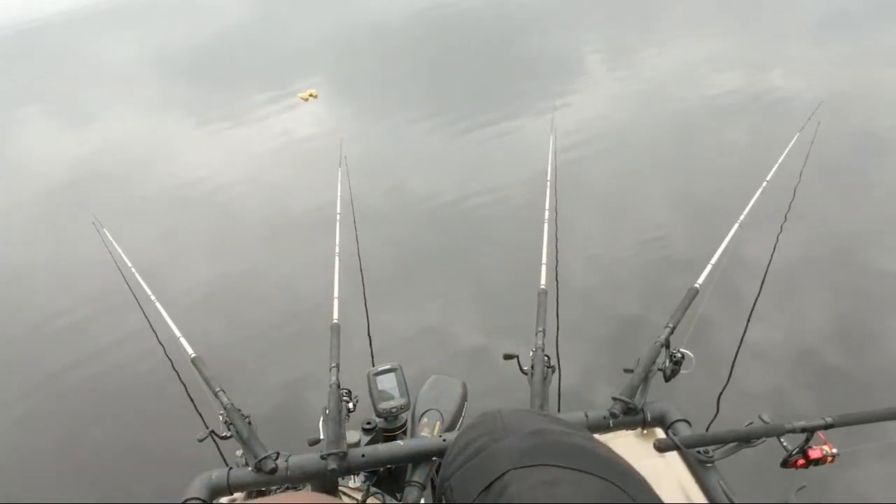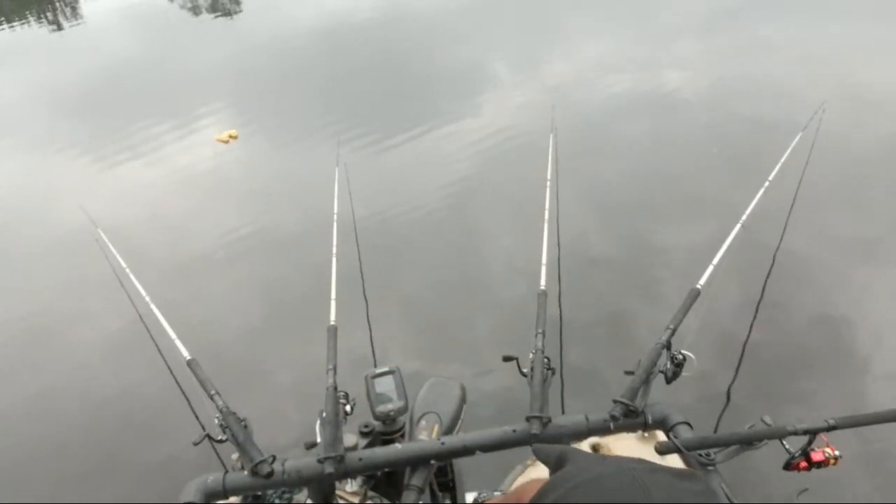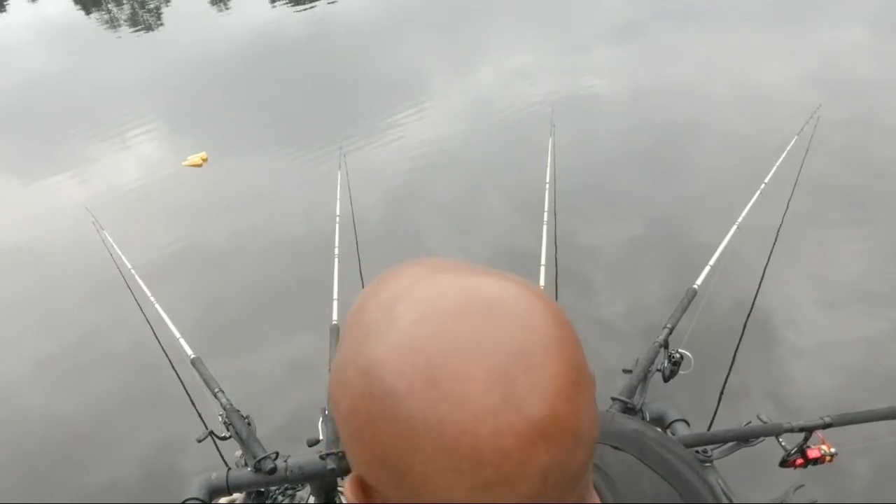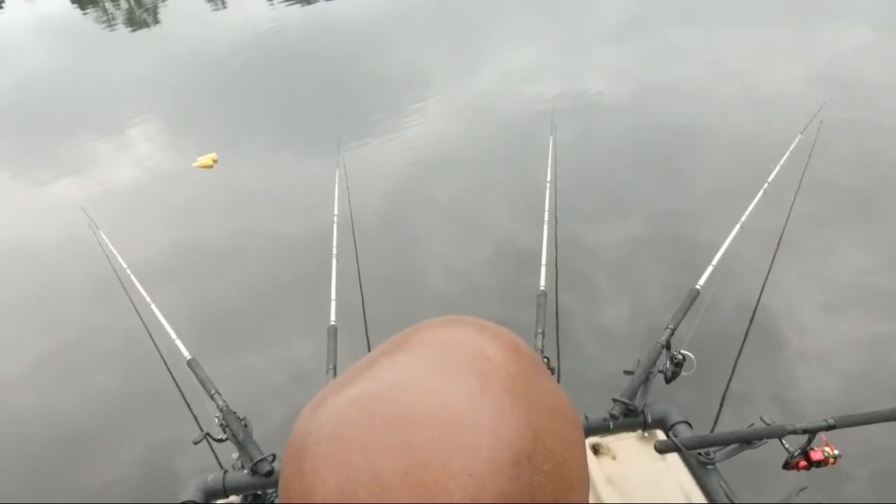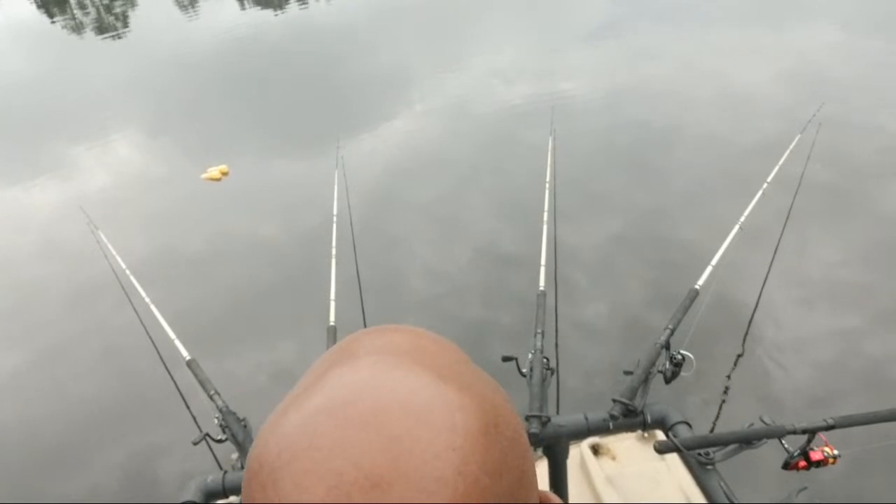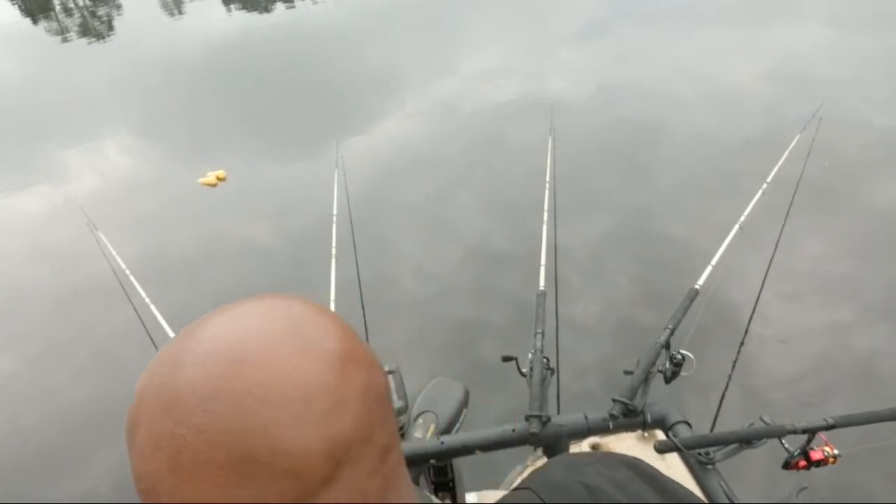And make sure the rods are together. All right, going in a little bit too high. Slow it down. Let me rinse my hand off.